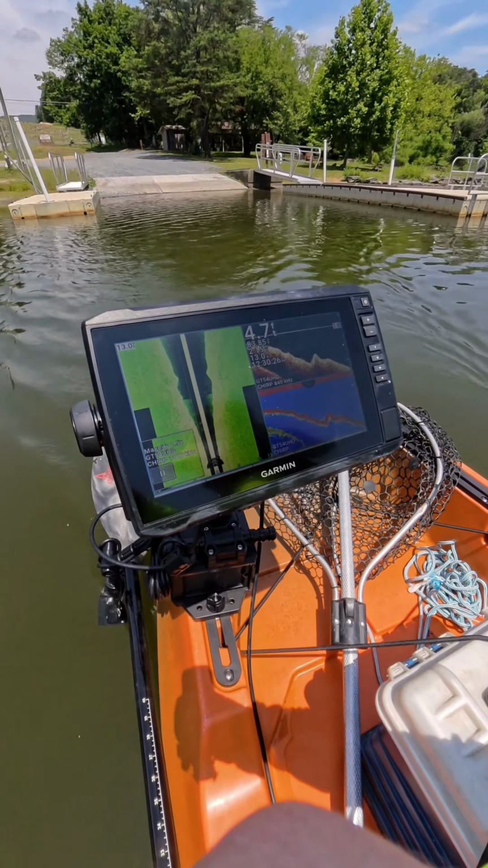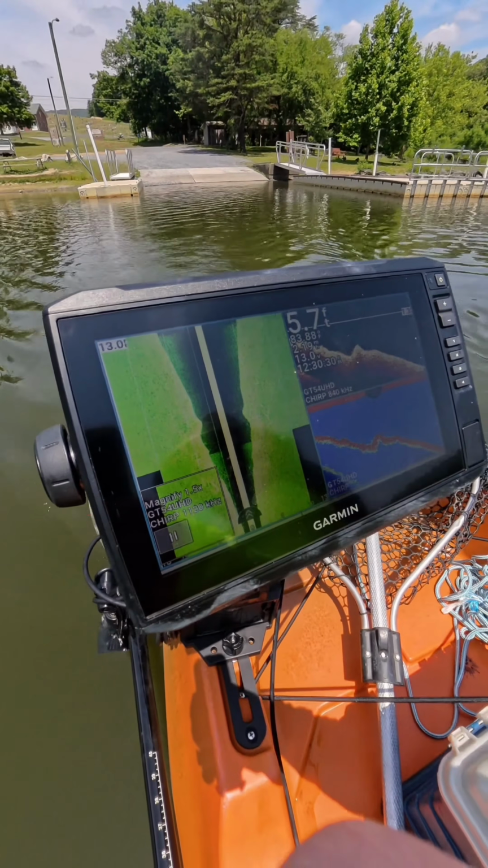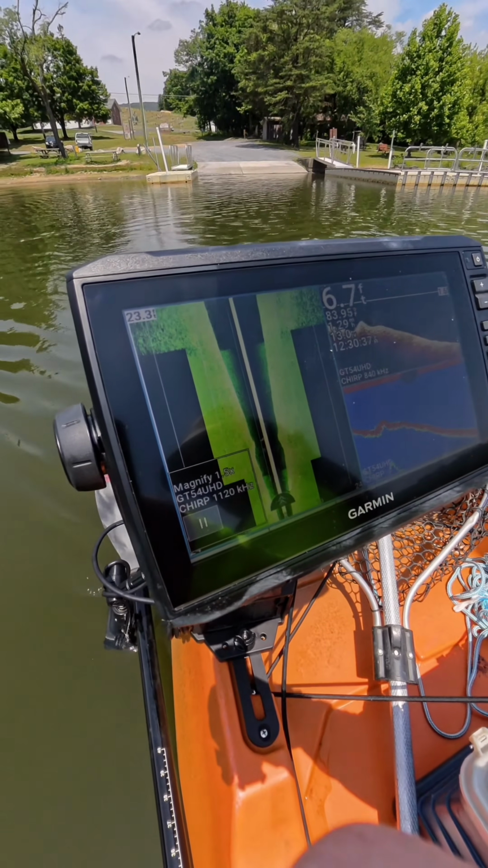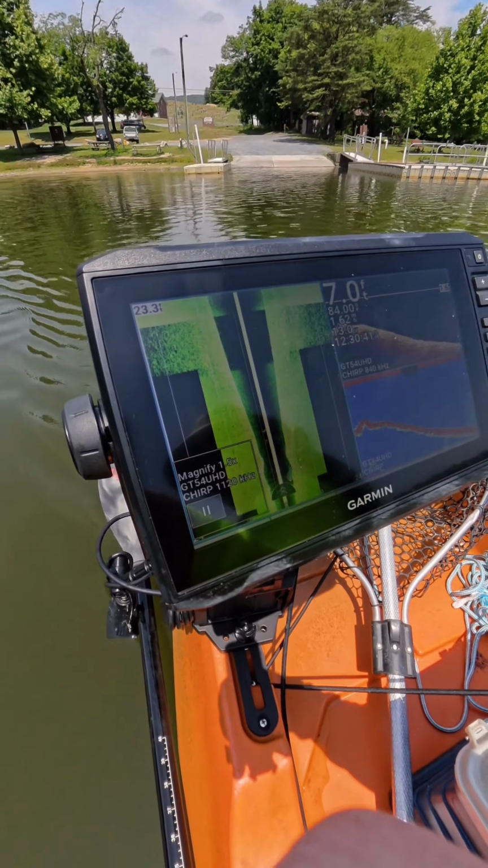I'm gonna go ahead and turn it off. Motor off in 3, 2, 1. Motor off. Motor on in 3, 2, 1. Motor on. Yep, still getting interference.